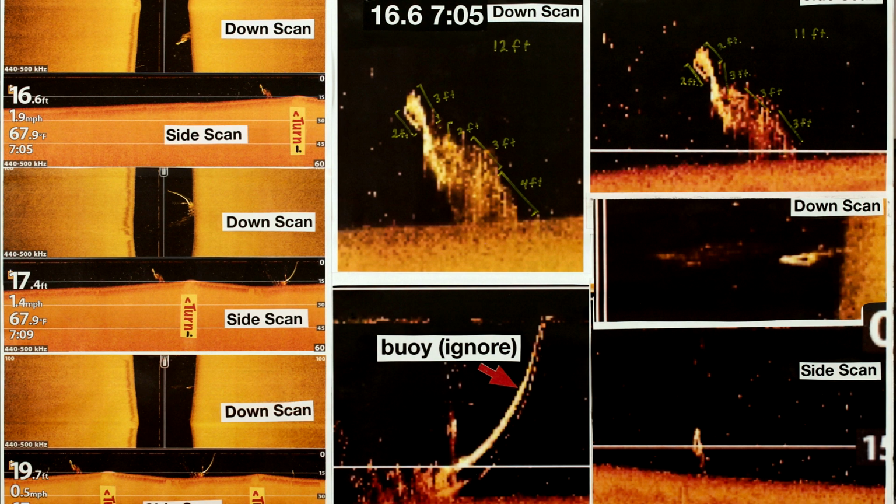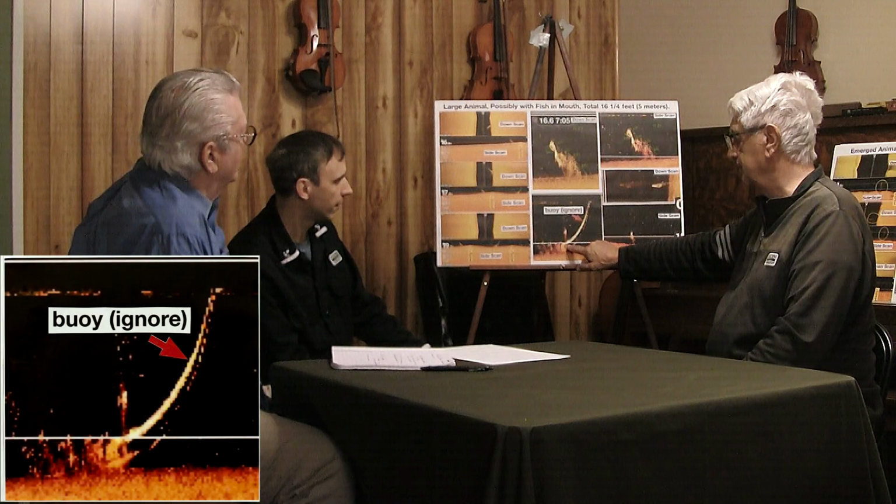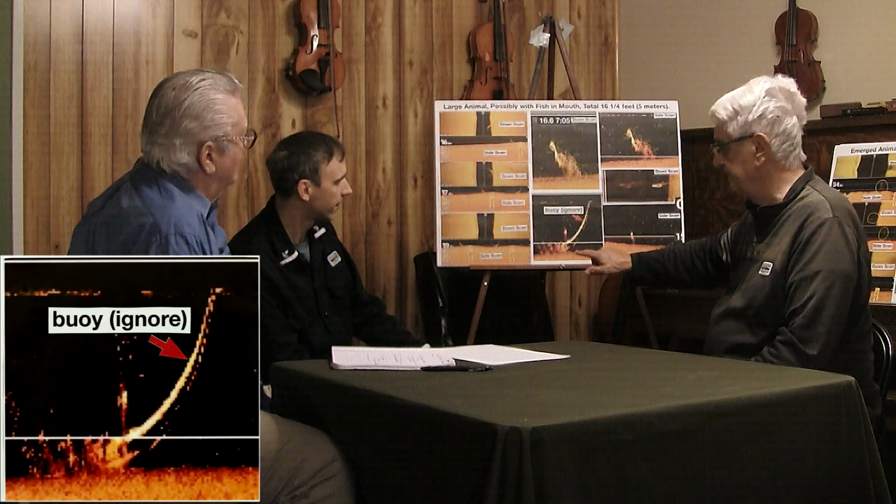Roughly 16 feet long, almost 5 meters. Wayne mentioned the buoy. This is a buoy. It's what it looks like on site on sonar. It's not an animal, a giraffe. Okay. This is